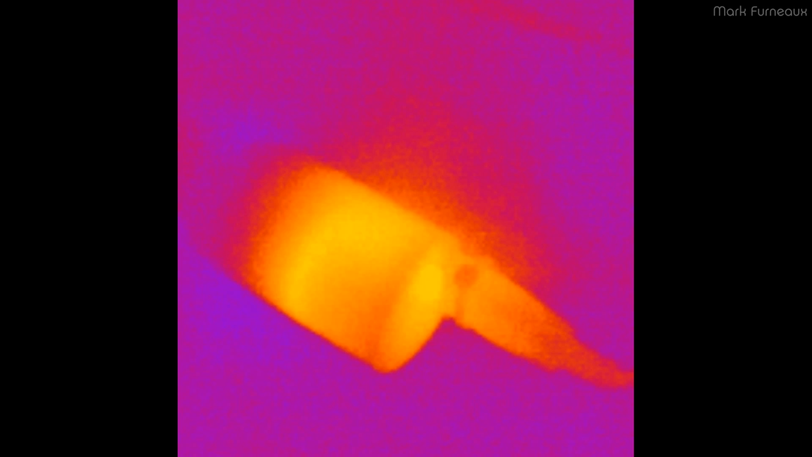This is just a standard USB power supply. This is actually one of the cylindrical ones by Hewlett-Packard for the WebOS tablets. I never owned one of the tablets, but I did have one of the power supplies. So there's just a USB lead clipped in there.